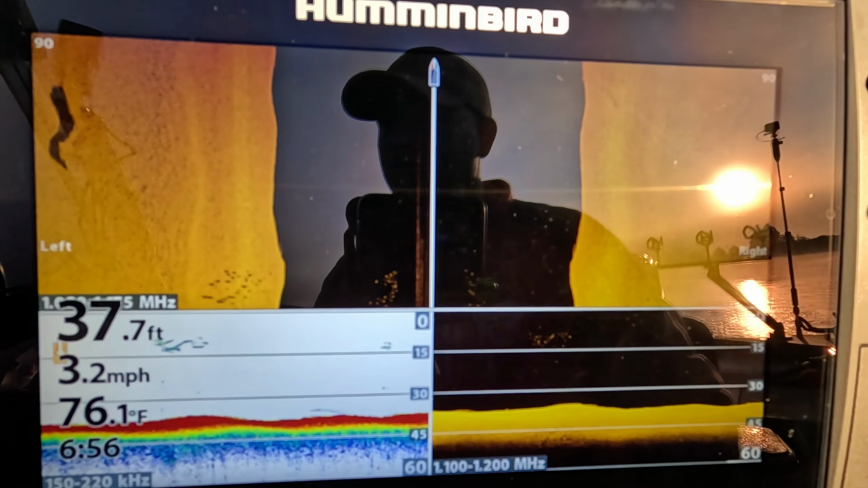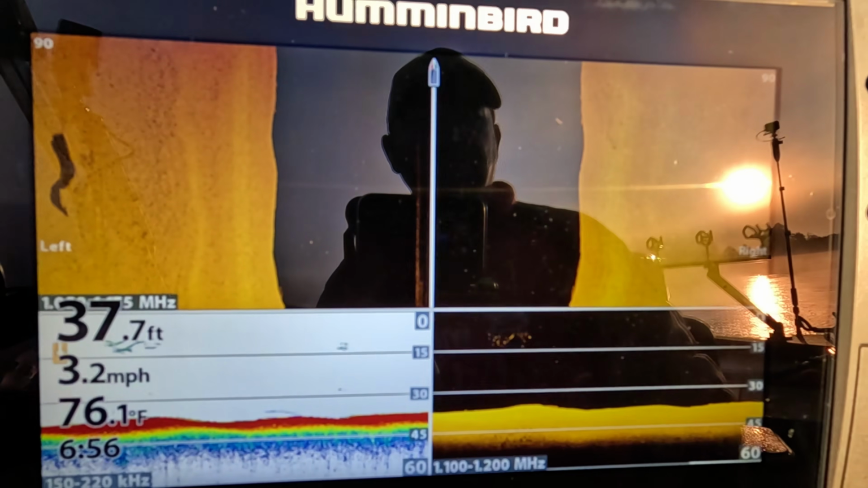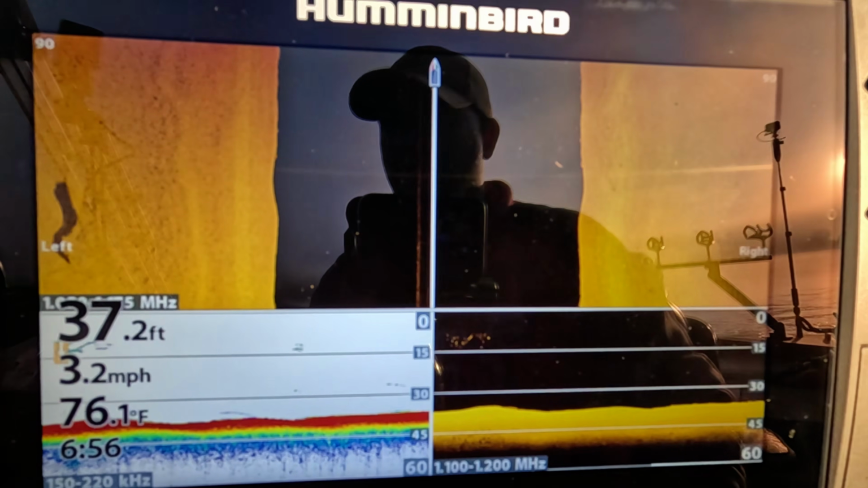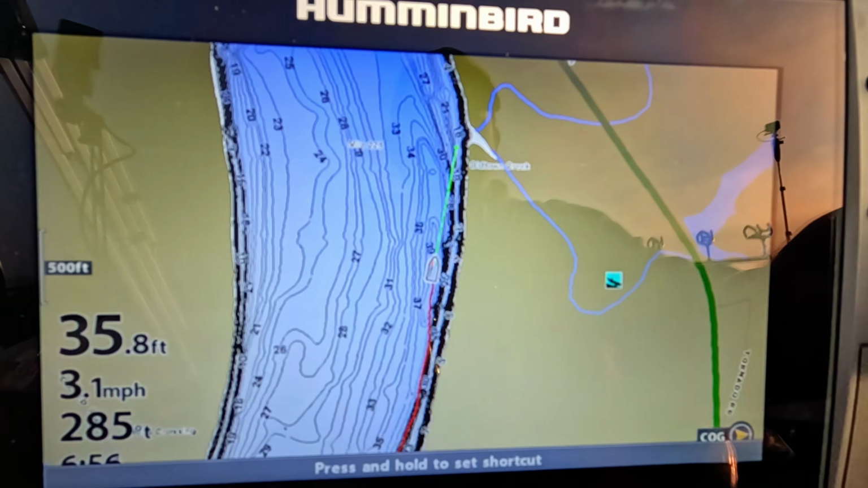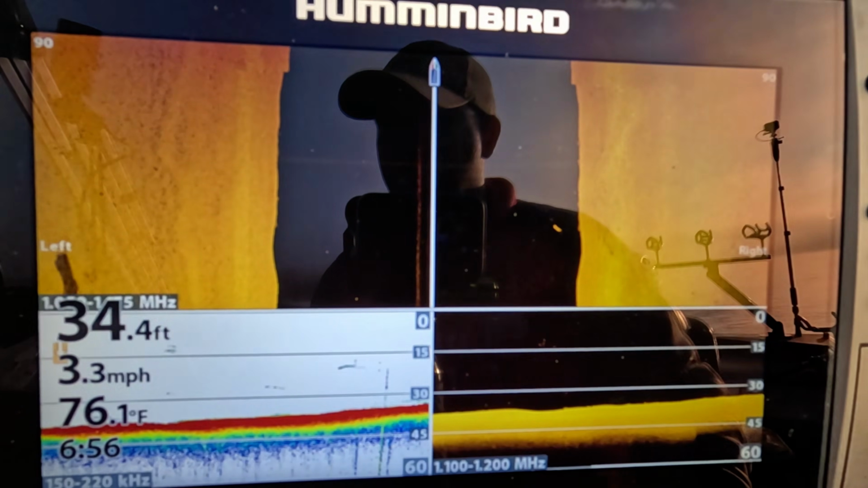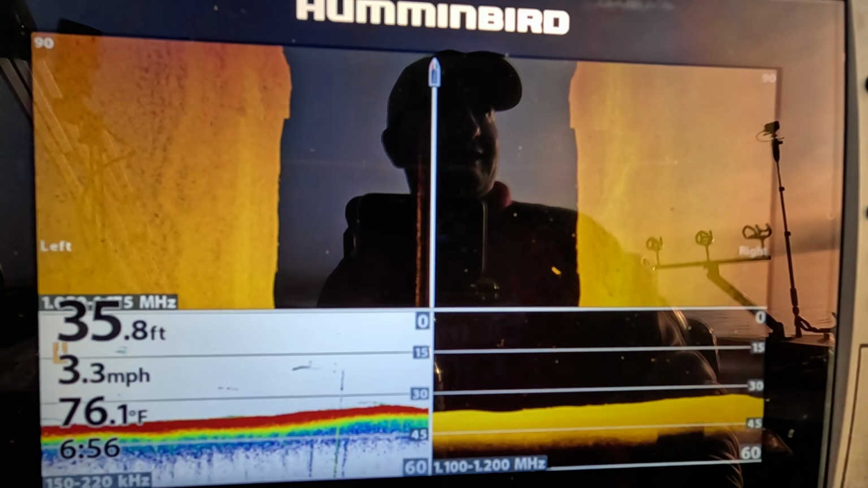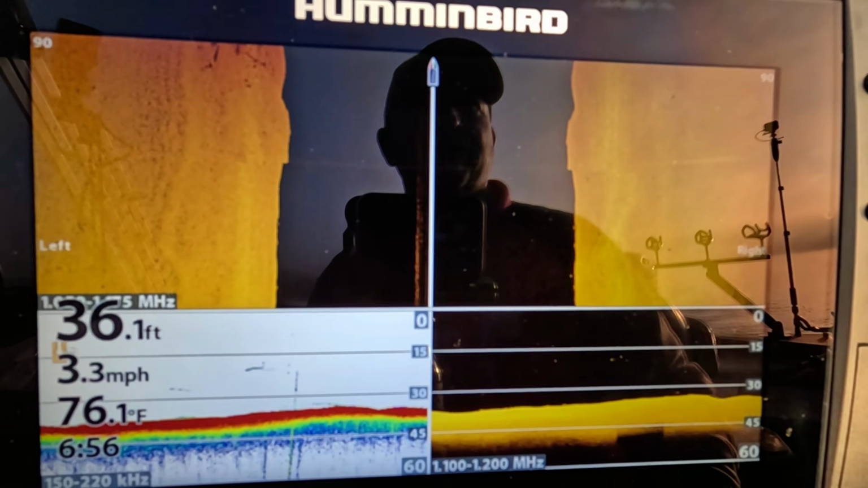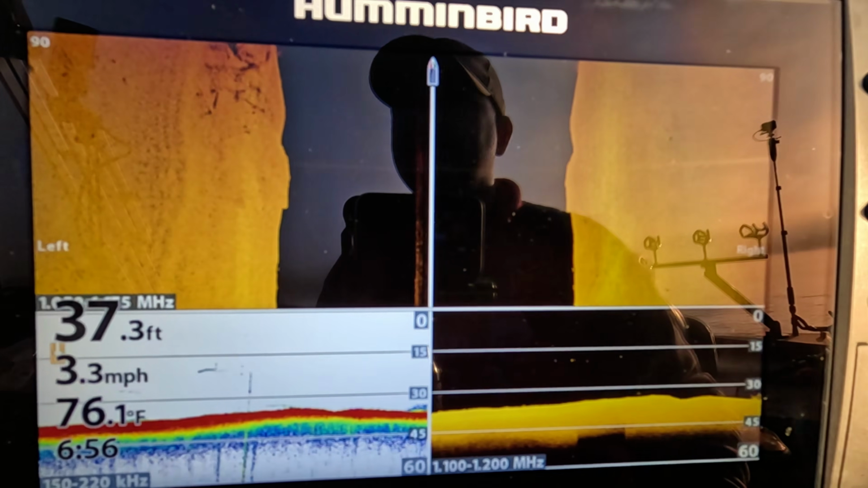Deeper water relative to cover and structure up on the bank. It's going to hold a lot of bait, as you guys can see. We're marking a lot of bait in here. And one of the main reasons that I picked this is we have a feeder creek coming in right here. So I wanted to see what would be around that feeder creek, especially this time of morning. Early morning can be really, really good around creeks or anywhere with high concentrations of bait.